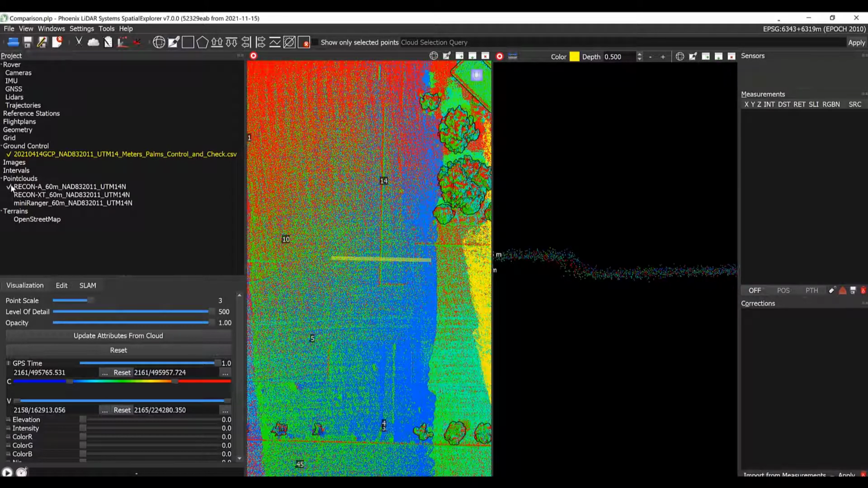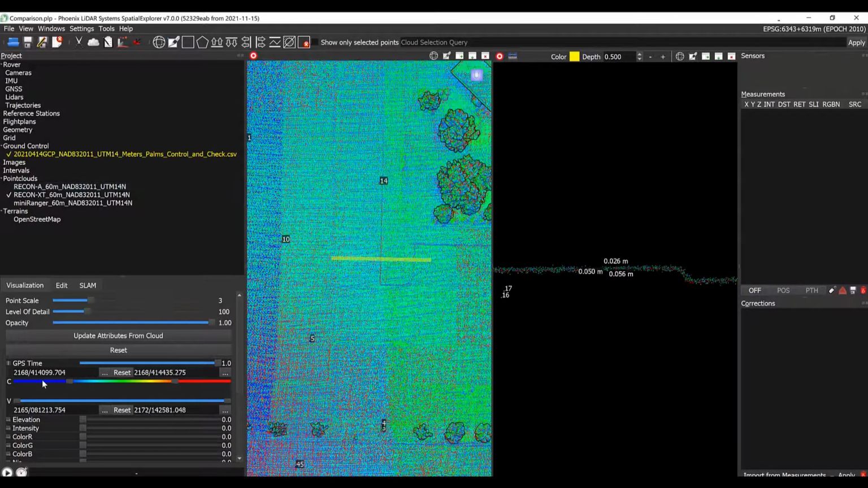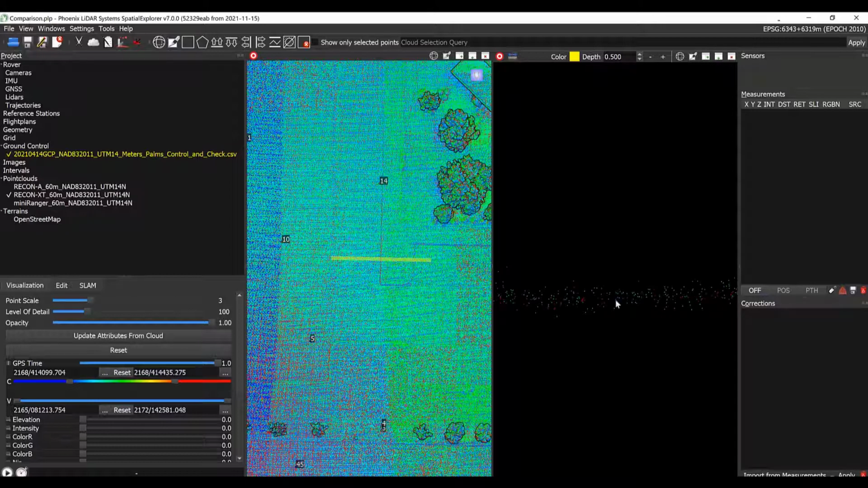Let's look at the RECON-XT next. First, we'll measure this red flight line here. It looks like about 2.5, maybe including this outlier up to 4. There's a lighter kind of a cyan color here that looks like about 3.5 centimeters. Darker blue one here, about 3.5.